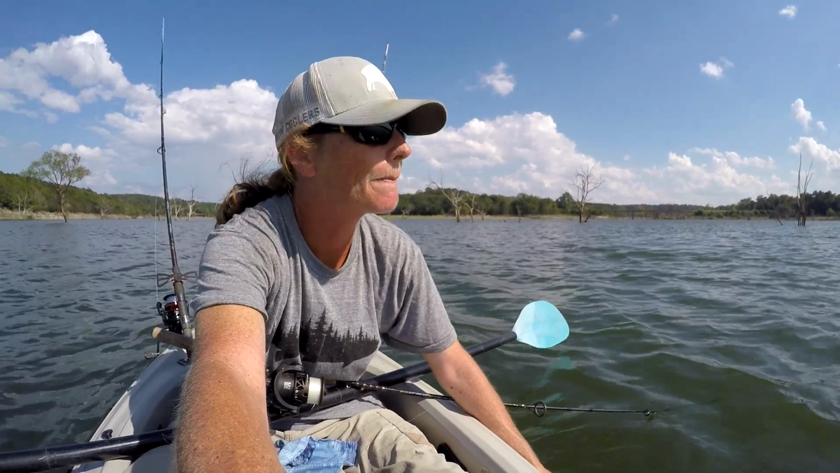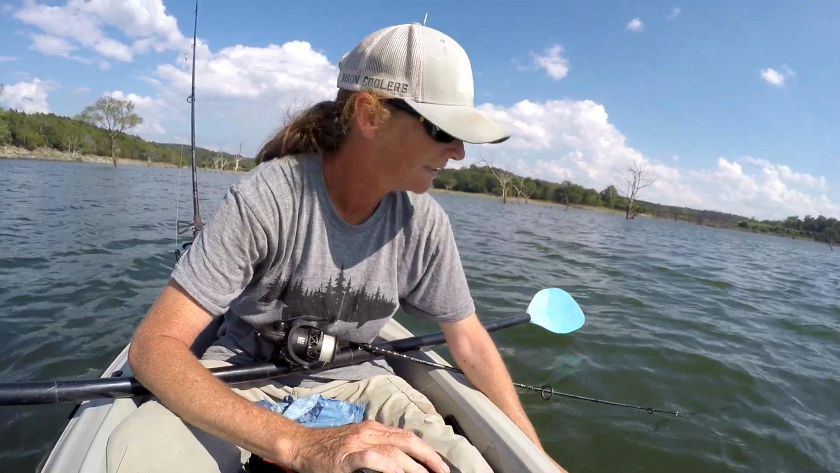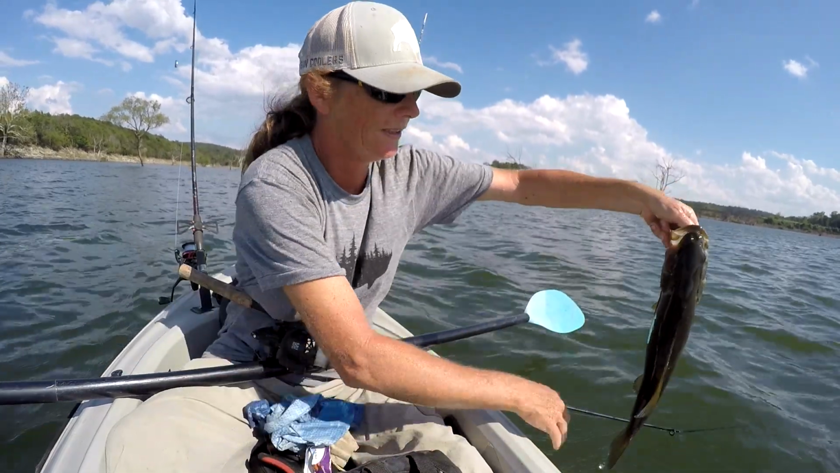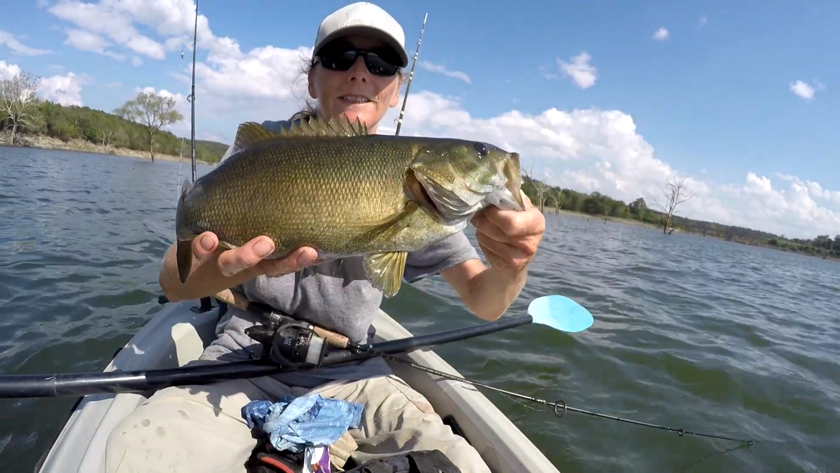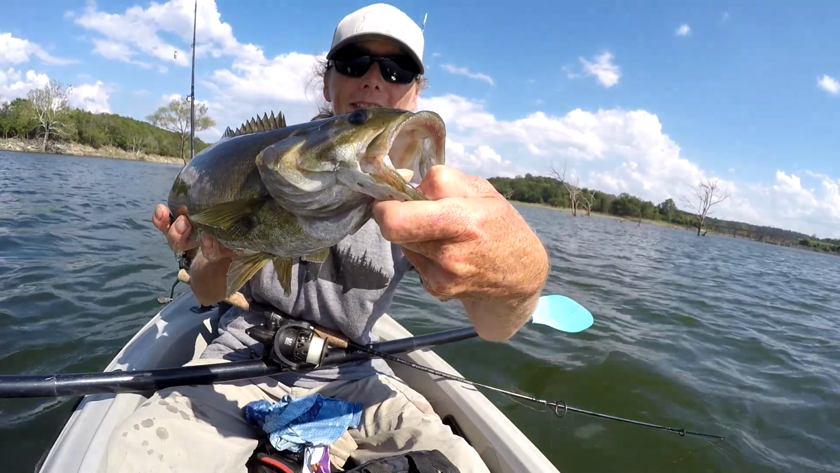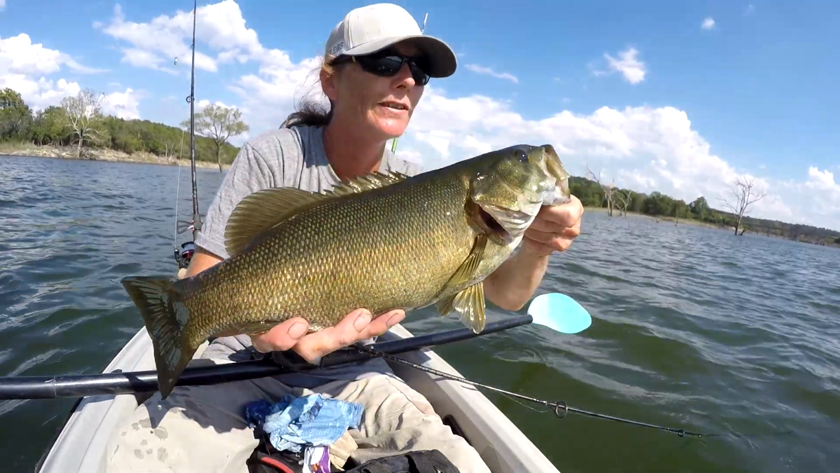Alright guys, here we go. This is why you need sonar right here. Look at this smallie. Nice smallmouth bass. Look at that. You're a beauty.